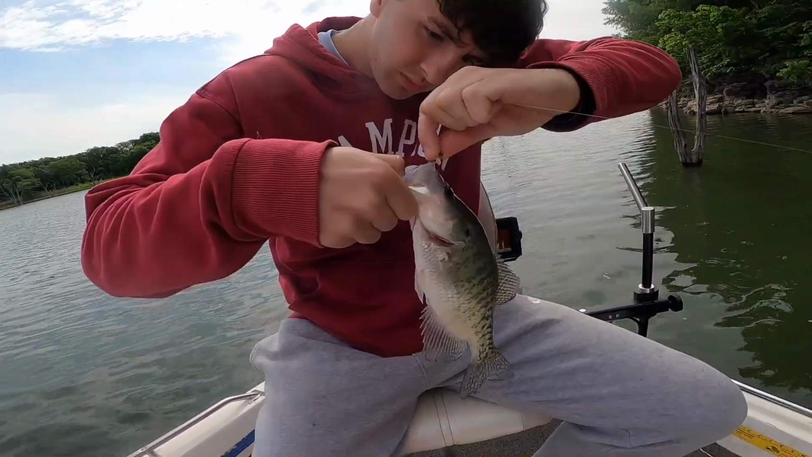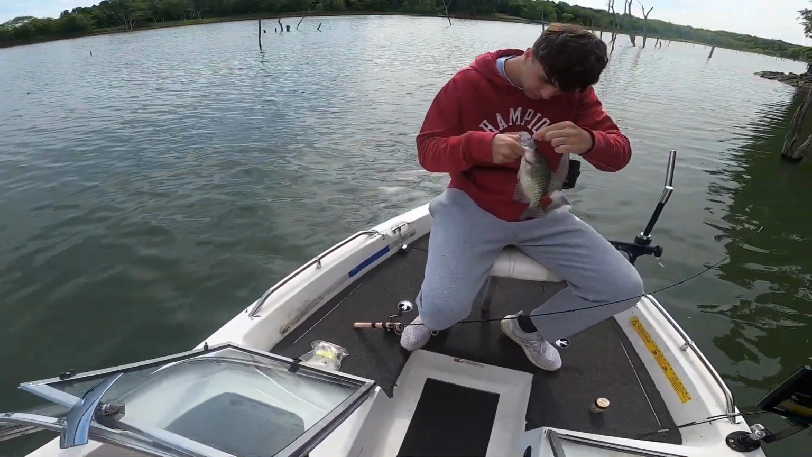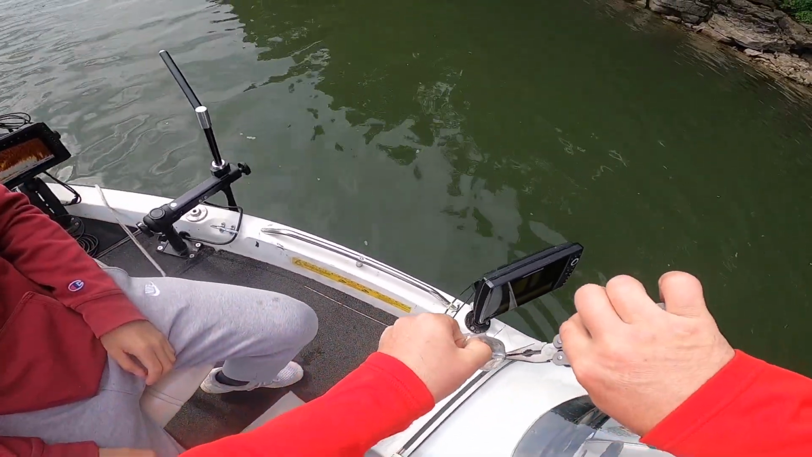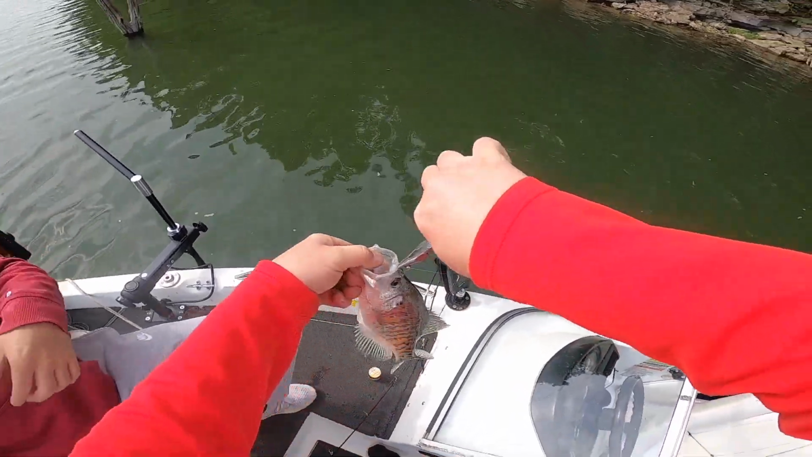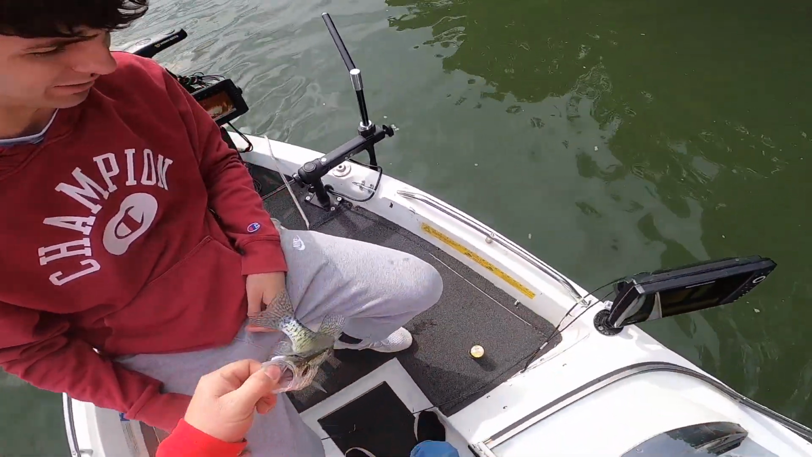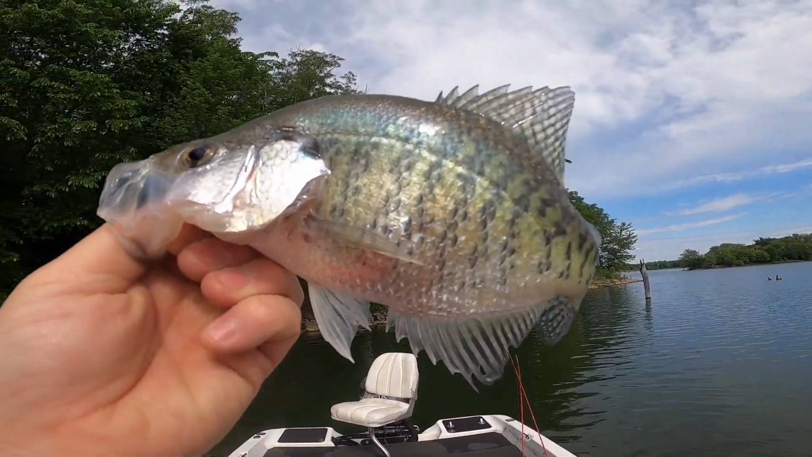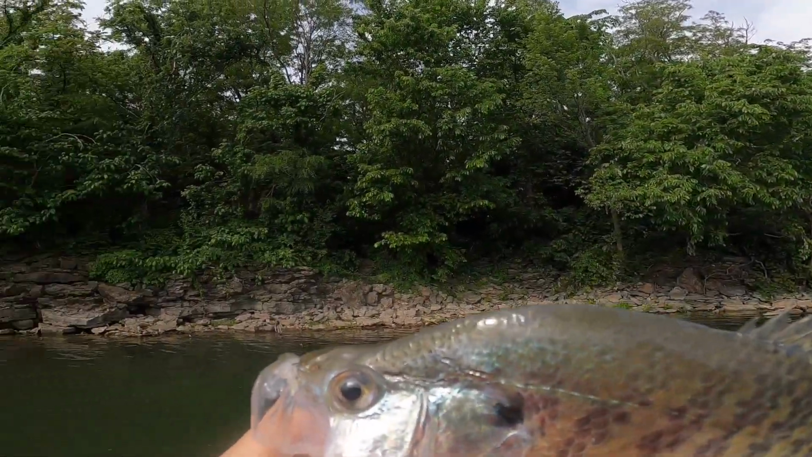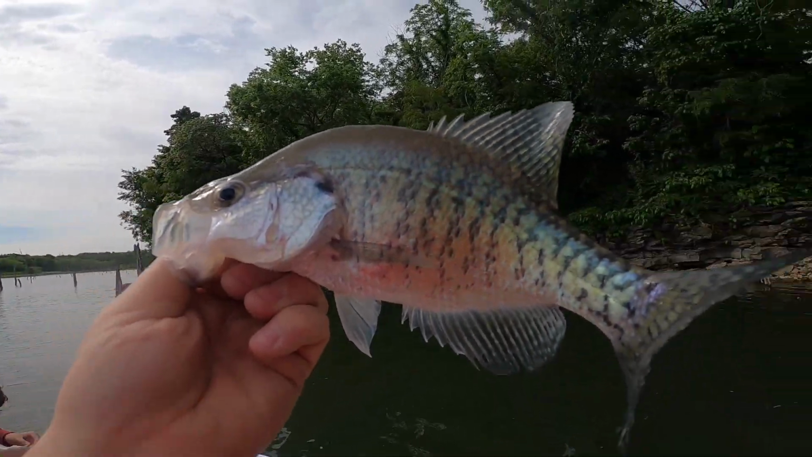Do you need the needle nose? Yeah, maybe. It's hooked good in his mouth. Here. Yeah. The needle nose will help. This one's stomach's fat. Not really. Not that fat. Check it out. Kyle got another good looking fish. Man, that's a nice one. Kyle's out fishing me now. I've only got like 1 really nice fish. You got 2 really nice fish, so.